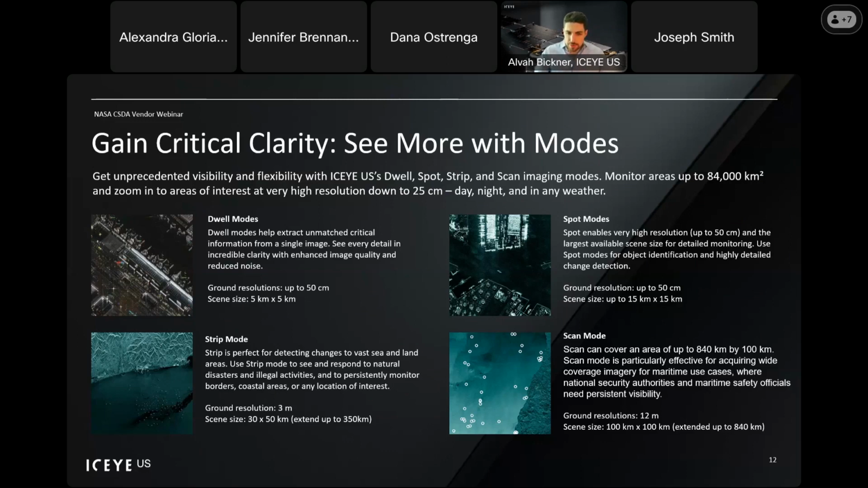Our spot mode enables very high resolution, up to 50 centimeters currently, using the largest available scene size for detailed monitoring. These are really good for object identification and detailed change detection. The ground resolution of this can go up to 50 centimeters, and this scene size can go up to 15 kilometers by 15 kilometers.